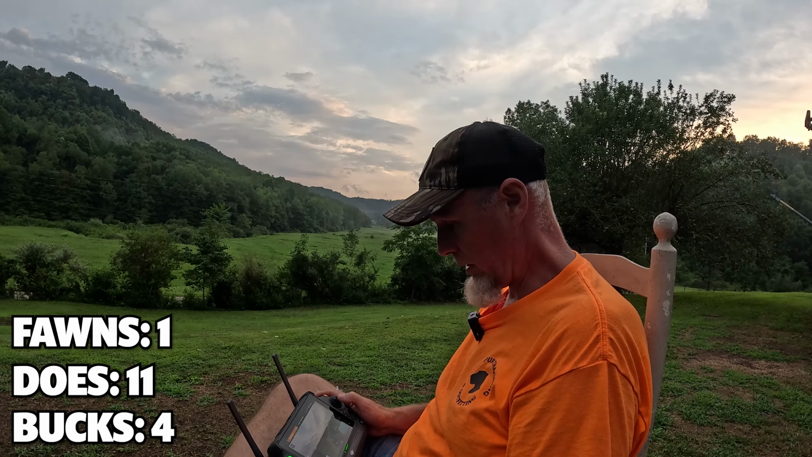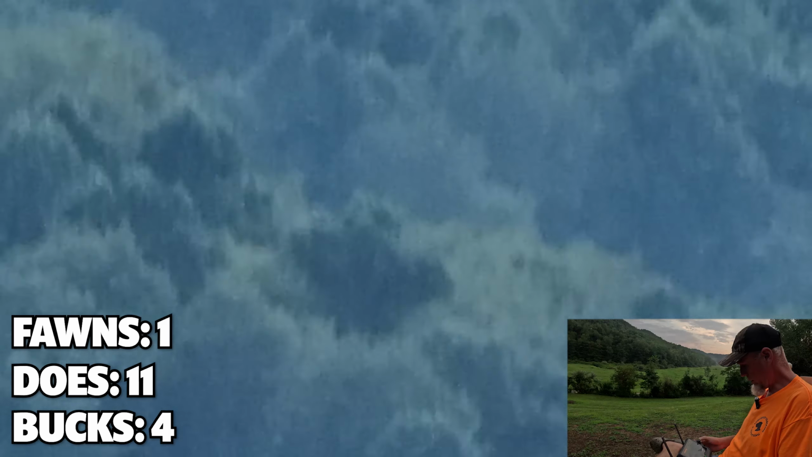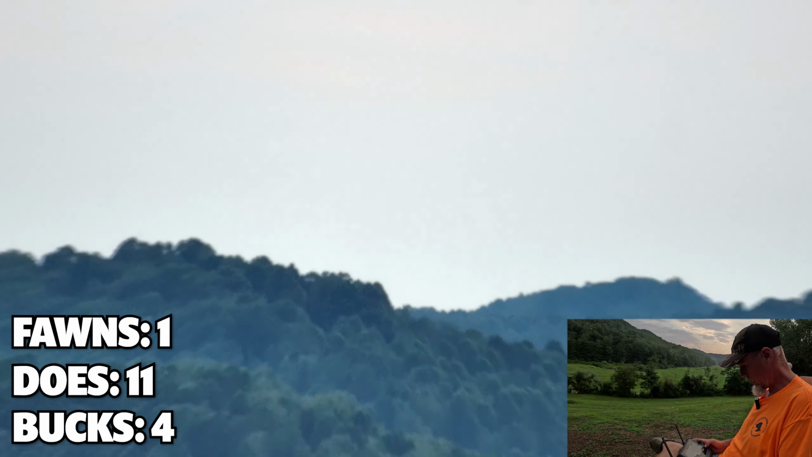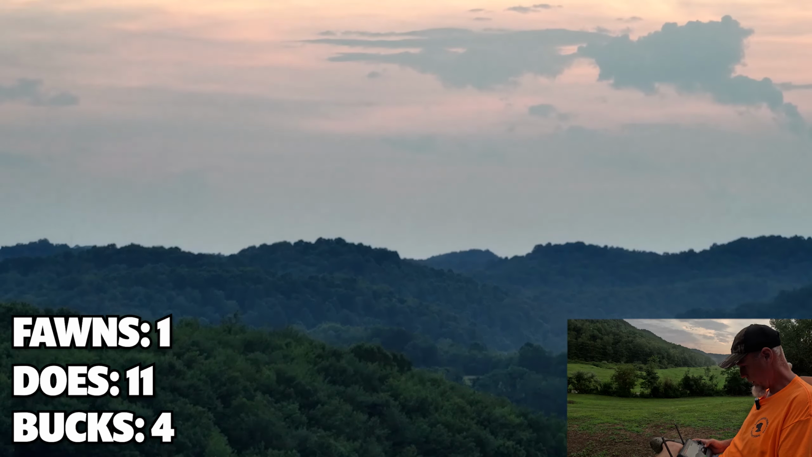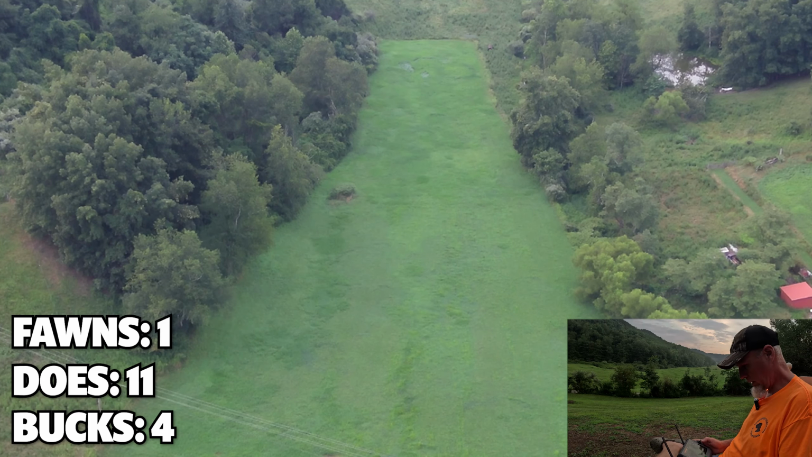Let's go up the valley and see if we can see up on the neighbor's property. Well, we're definitely getting a beautiful sunset tonight. Recenter gimbal pan. That's for sure. Let's get it pulled back here. Let's just look in this field.